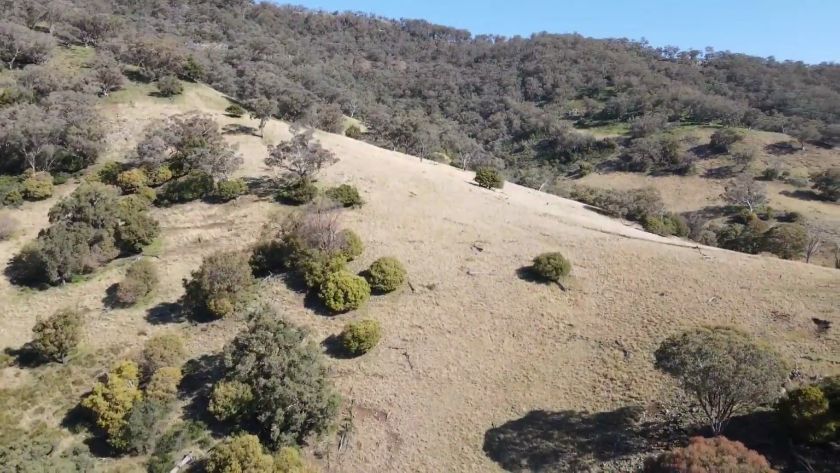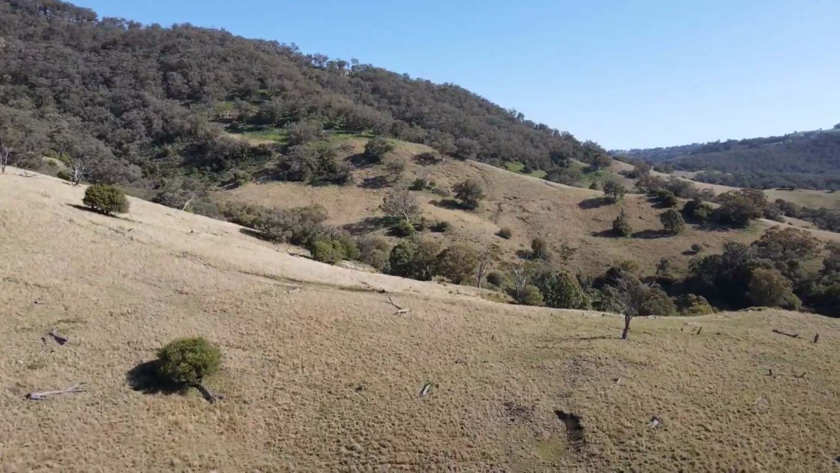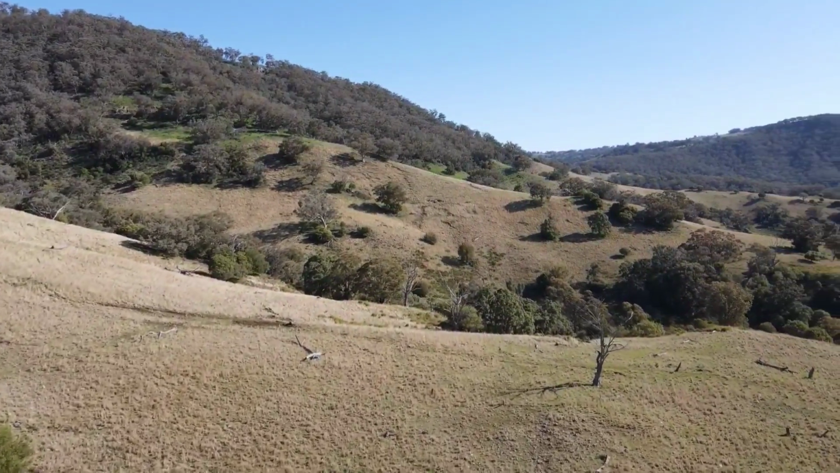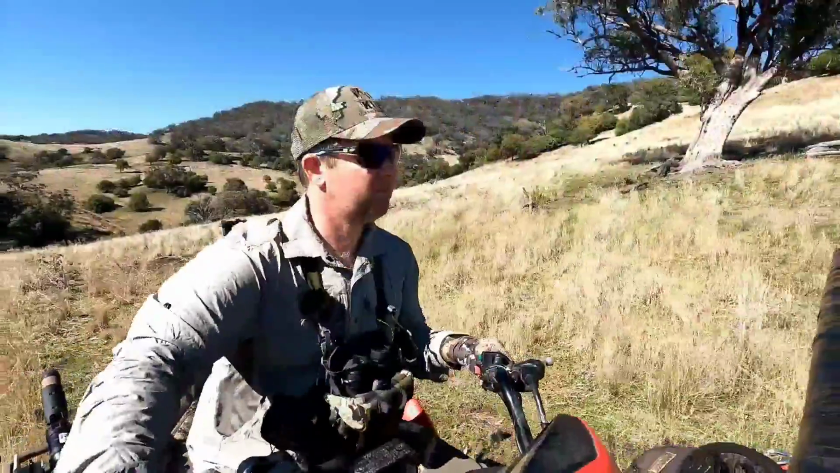it's always worth sitting back and letting your glass do a little bit of walking for you. I can push up into there on the quad bike on the limited tracks, but the reality is I'll see a whole lot more if I sit back a couple of 100 metres and do it the sensible way.